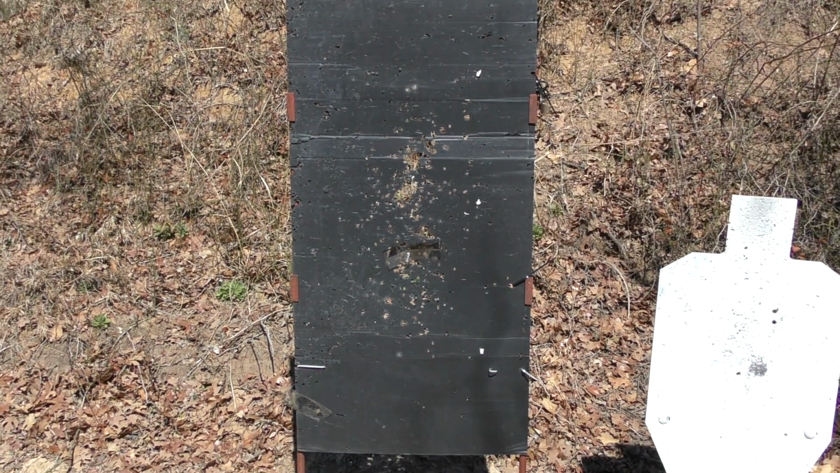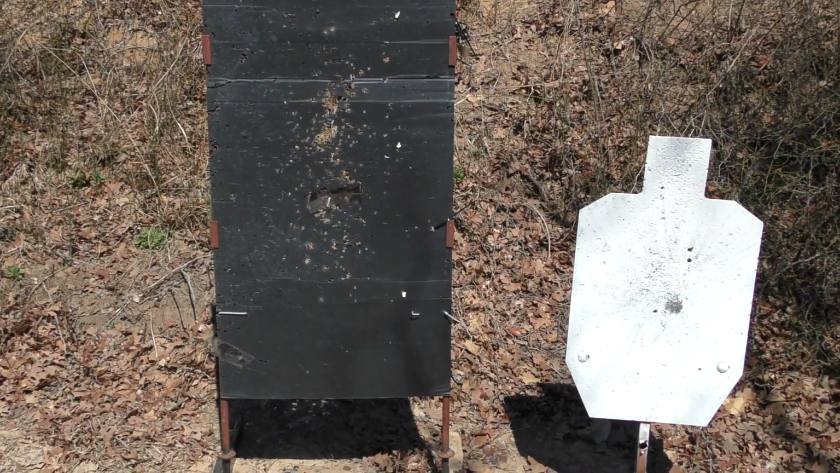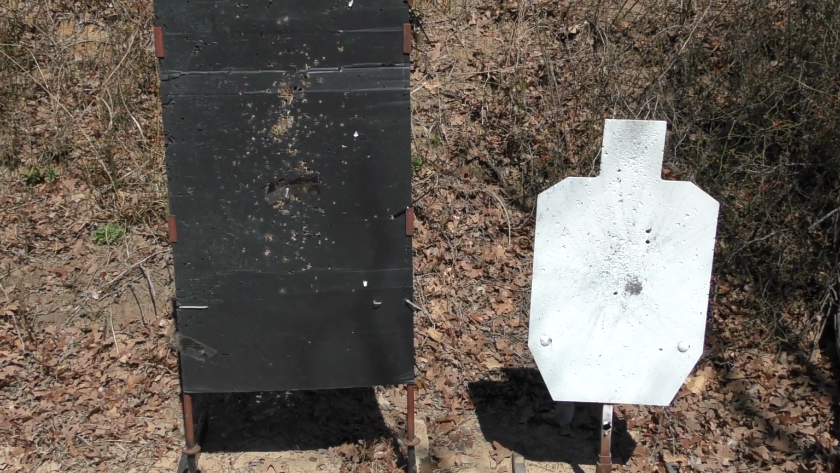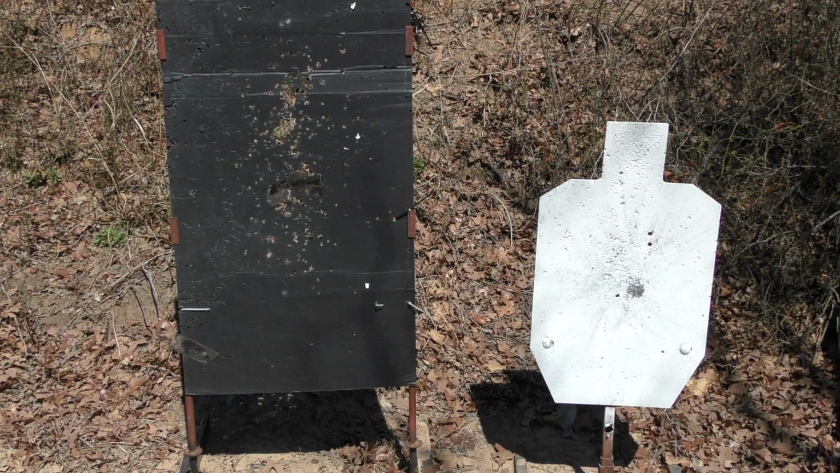Other options people use are still targets, and those are fine, depending on the weather conditions. Today we have a bright sunny day where high temp is going to be about 70 and then low temp about 40, so there's lots of thermal variance during the hours of the day to do your zero work with.